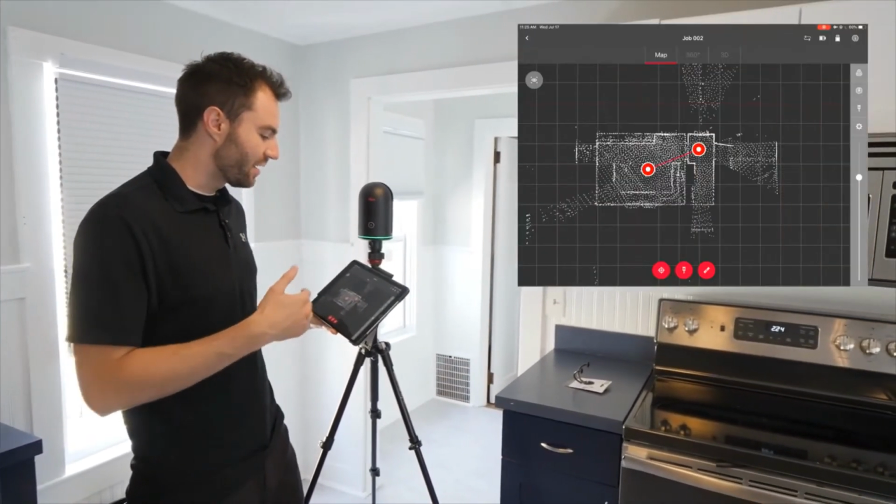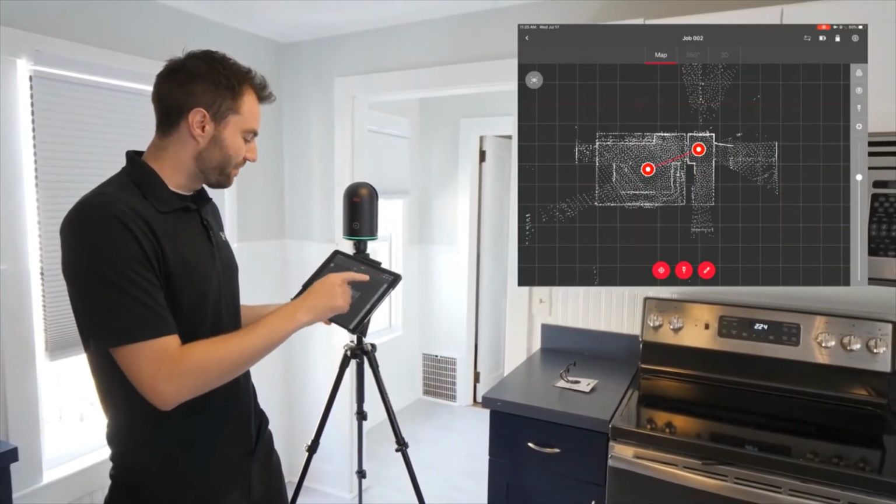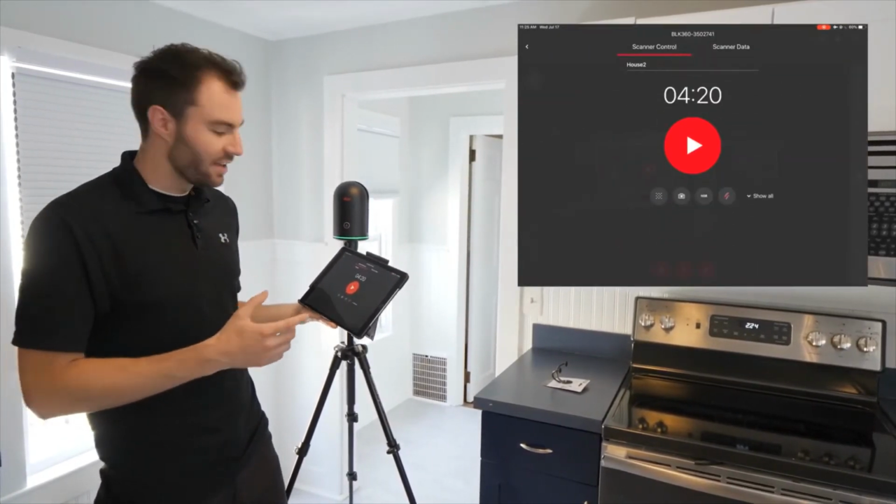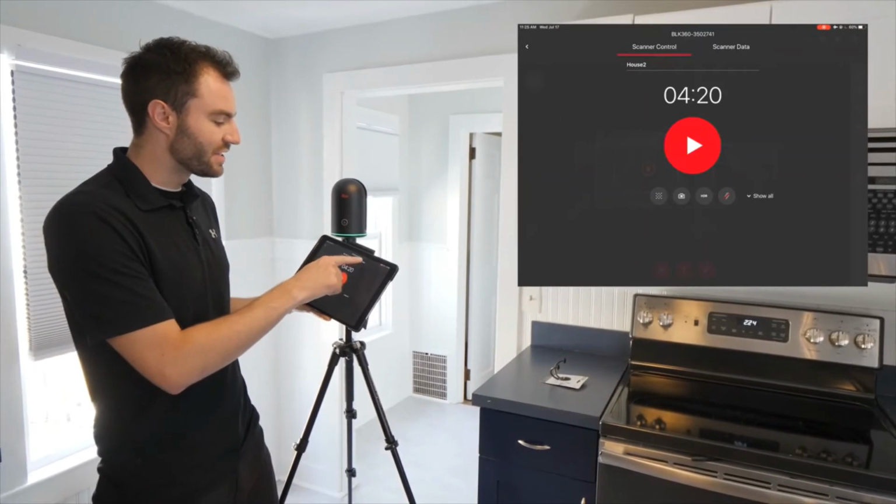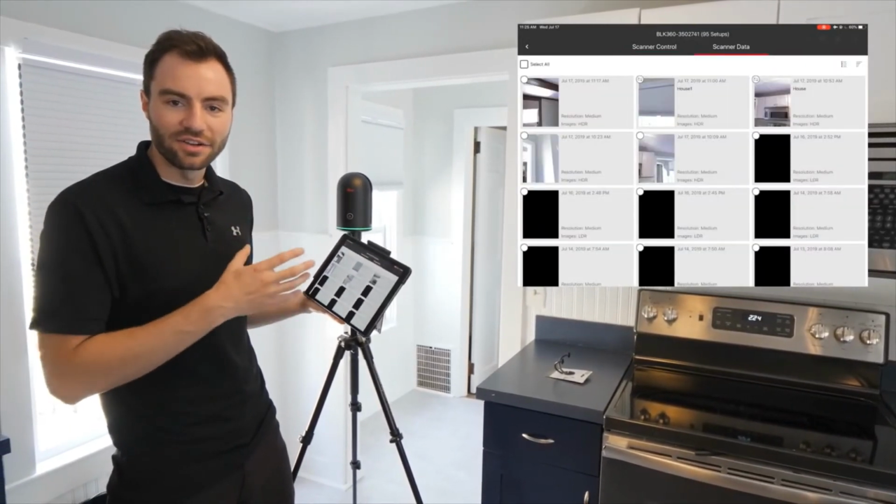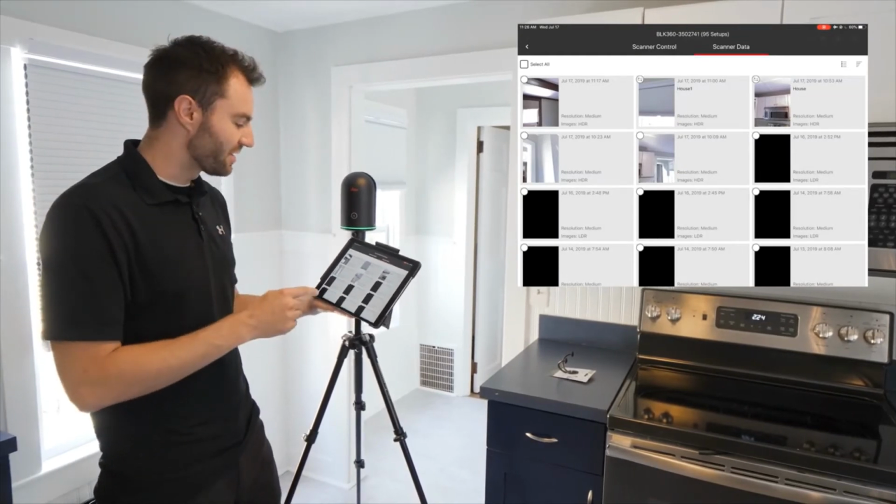So once I'm all done scanning and I'm ready to sync all the data back to my iPad, I can go ahead, turn my iPad back on and connect to the scanner again. And I'm going to go down and just as I'm starting a new scan, but this time I'm going to go over to the scanner data tab. So now I can see all the data, all the scans that are currently saved on the internal memory of the scanner.